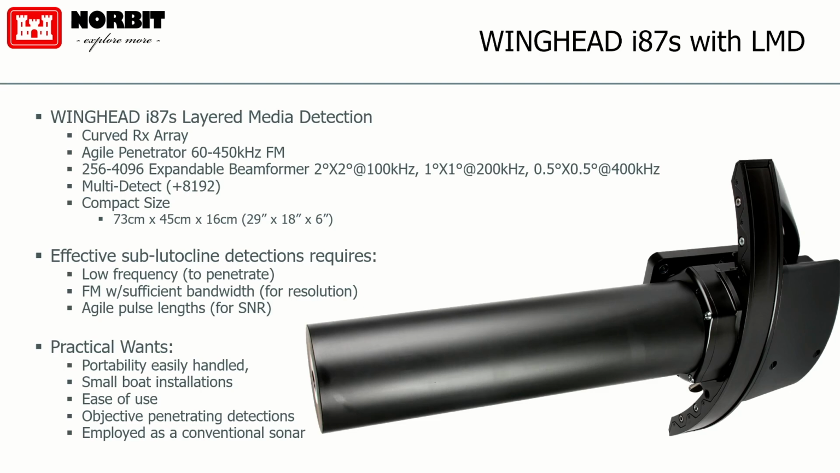The practical desires are portability. Can one or two people easily mount the system and operate it? Can you put it on small boats like we did on the Maze? Is it easy to use? Well, right now it's not easy to use. We need Cody, right? And right now only Cody and Pavel can operate the system.